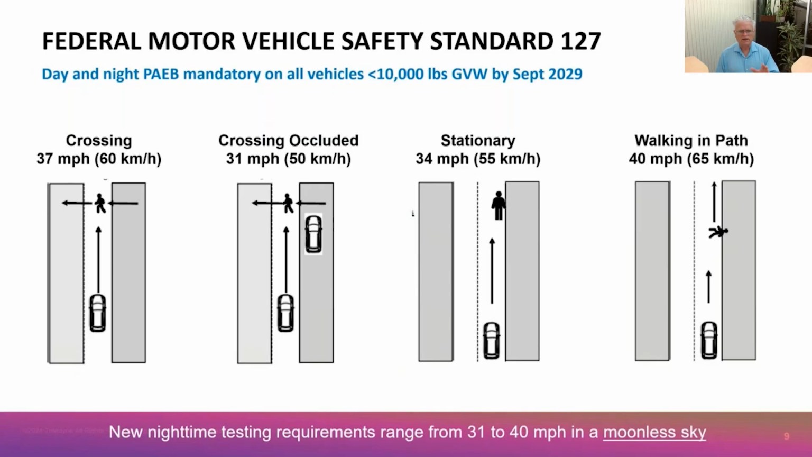So it turns out in these test conditions, maybe the second test condition on the left, when the pedestrian is crossing the road, you have less of a profile and fewer pixels to detect on that pedestrian. So that turns out to be a pretty challenging situation.